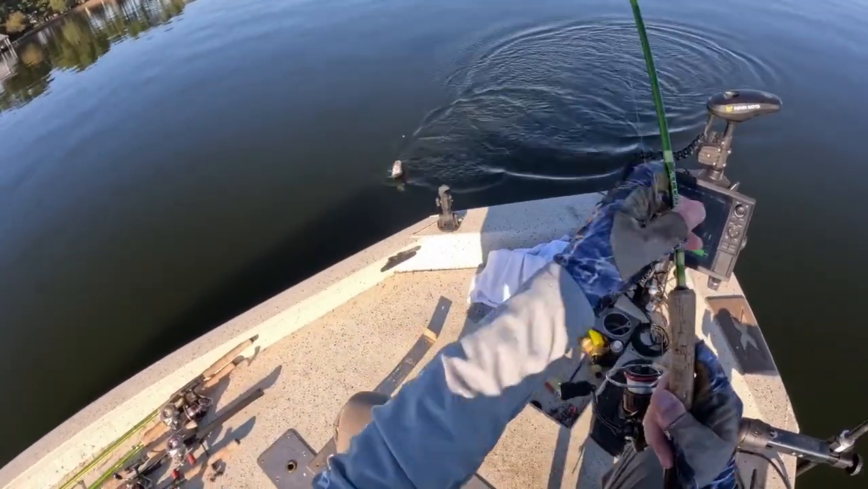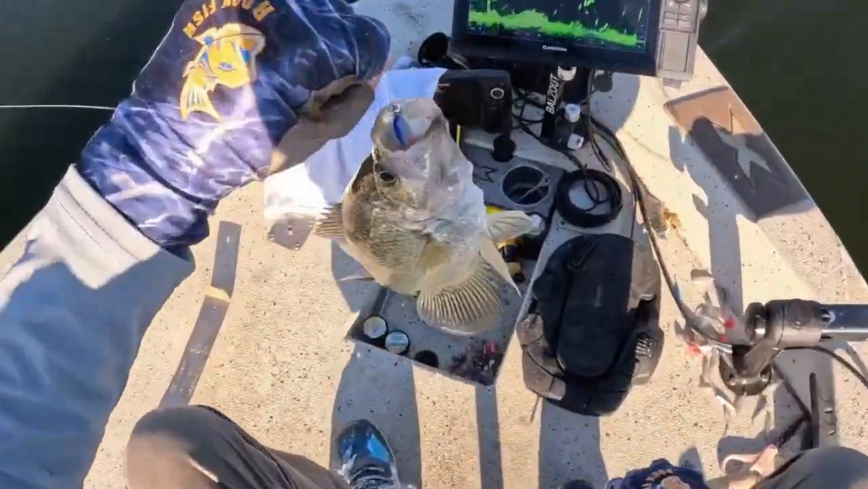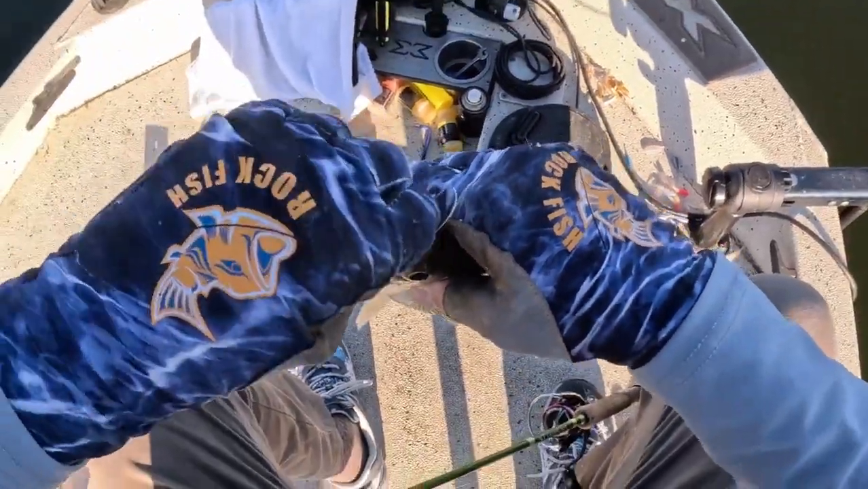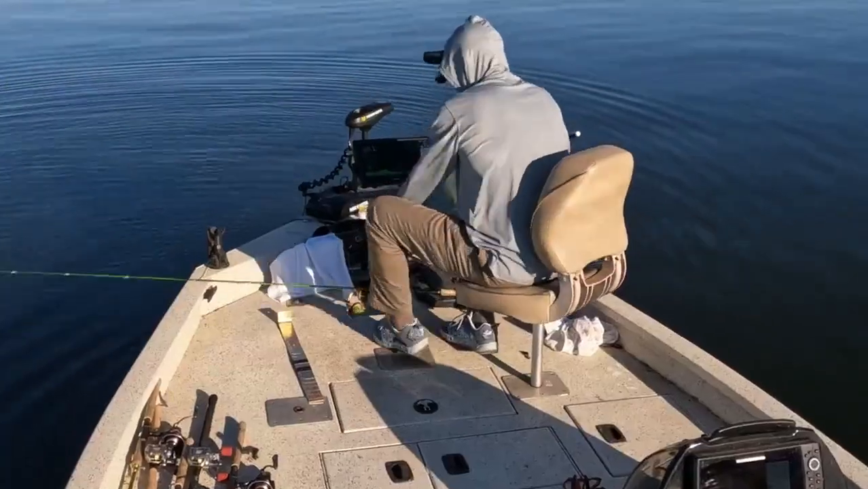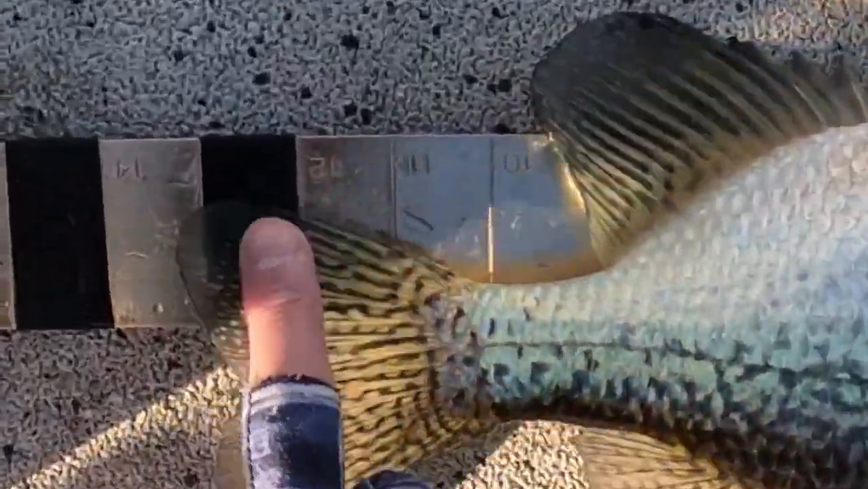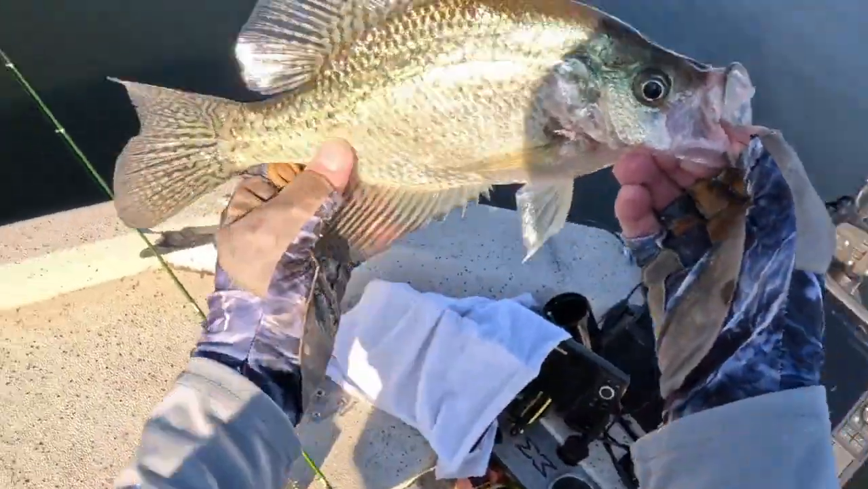Another nice white crappie. No, this is a black crappie. Oh my goodness. It's a toad. 12, 13. 13 and 1/4. Black crappie, yes.